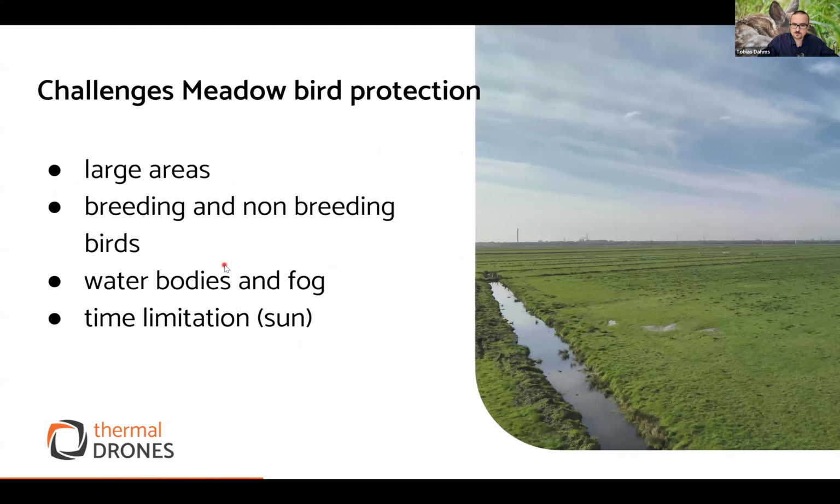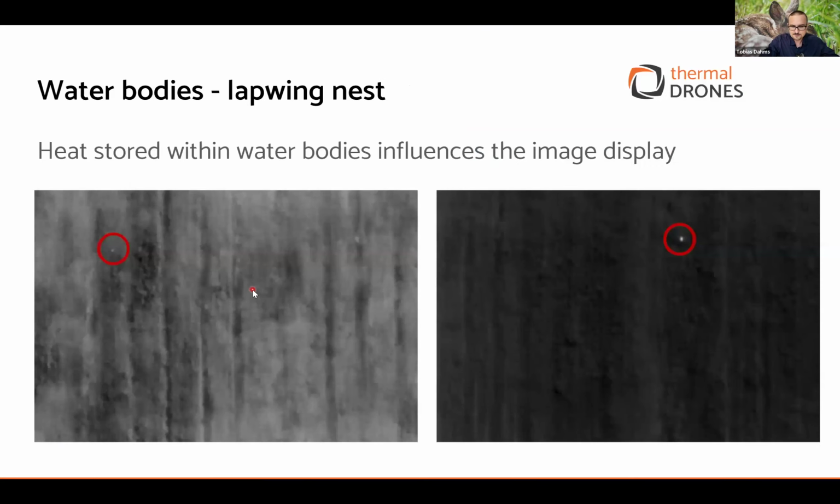The typical challenges are that you have very, very large areas like this one, which you have to map and search for all the nests in the area. You have breeding and non-breeding birds, so you not only need to find a hotspot, you also need to verify whether it's a breeding bird or not. And you have water bodies and fog, and you also have a time limitation because of the sun.